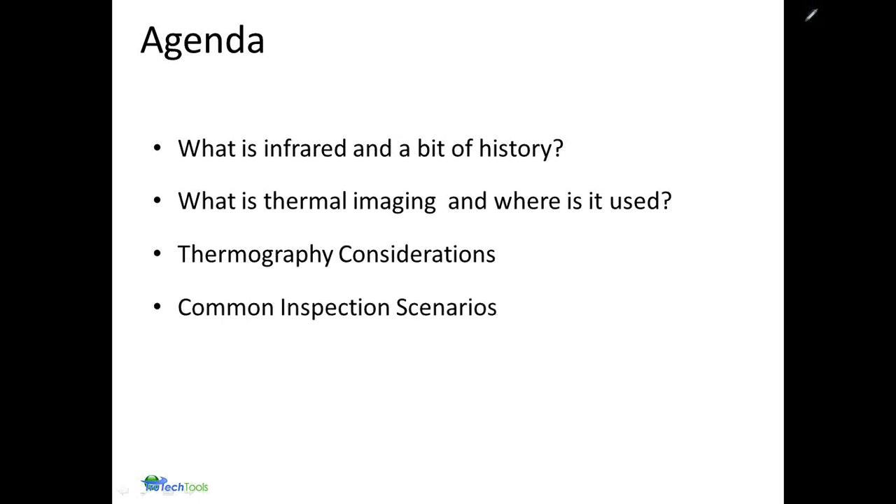And then just some common inspection scenarios, different areas where infrared is used, and we'll be discussing some key points with those. And of course, a little area on just choosing a thermal imager. Some of you may be joining us today and you don't have an imager yet, but there's things to think about. And we'll just talk about a few of those briefly. And then, of course, at the end, just a quick wrap-up summary, and Bill will make a few closing comments as well.